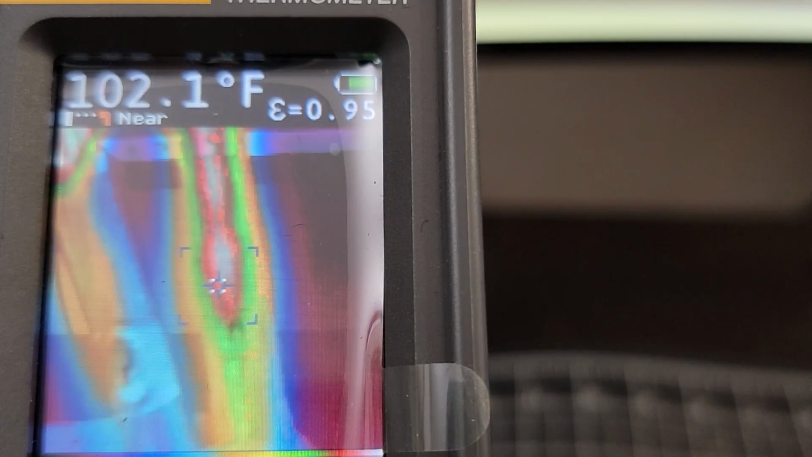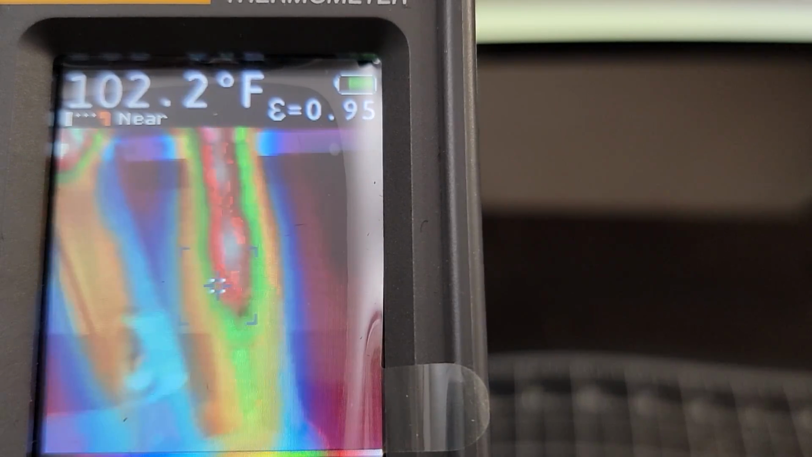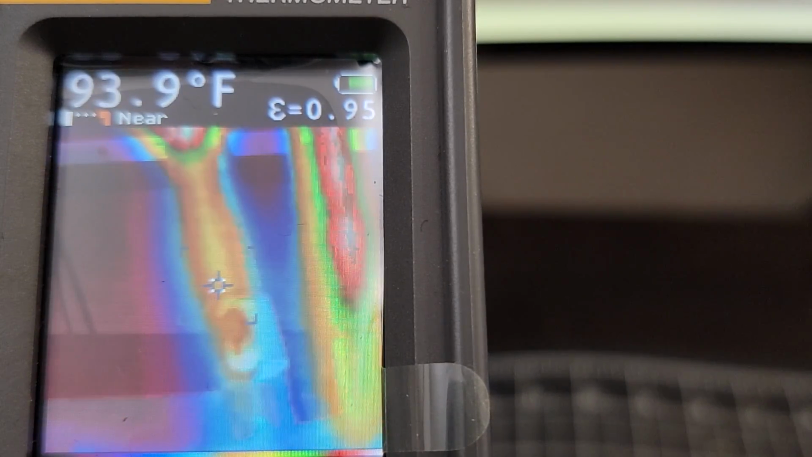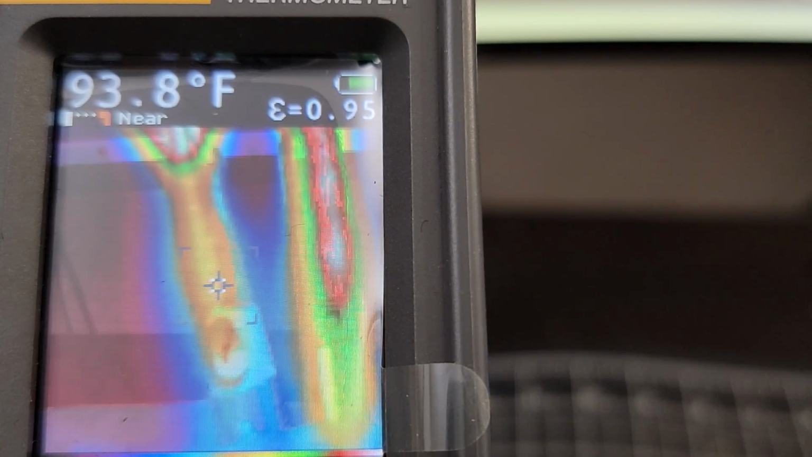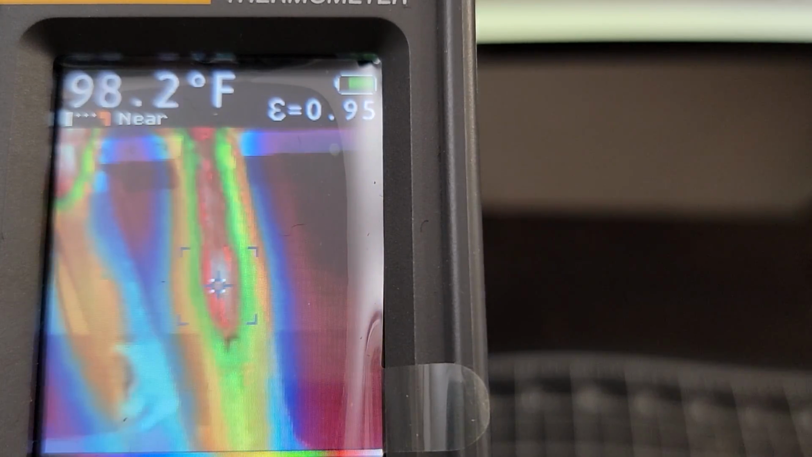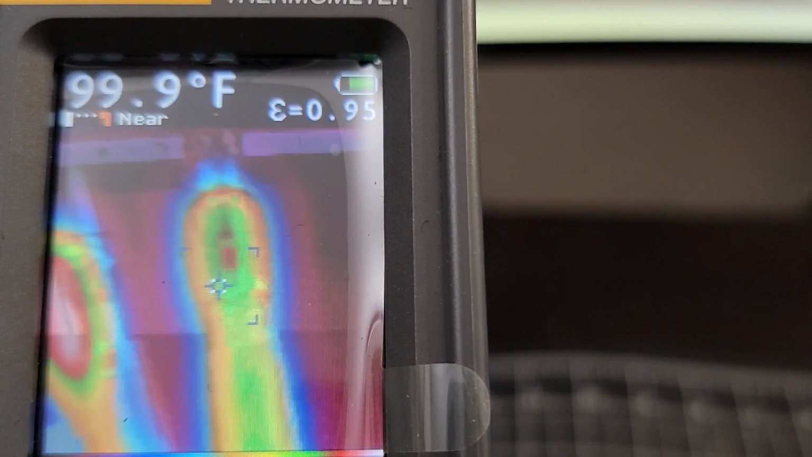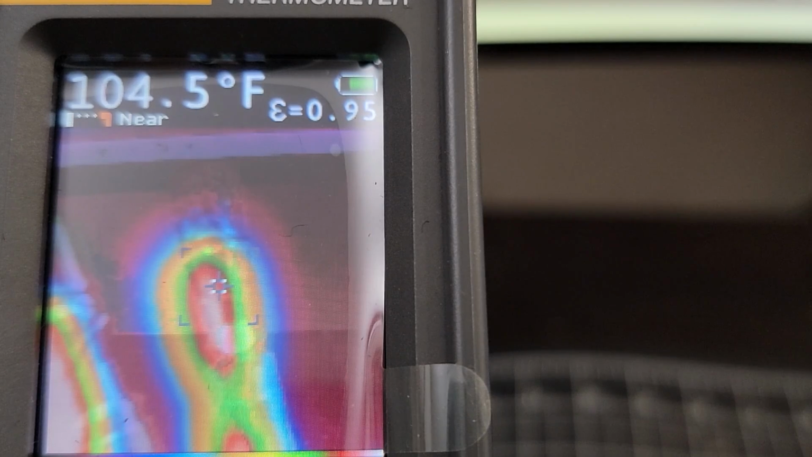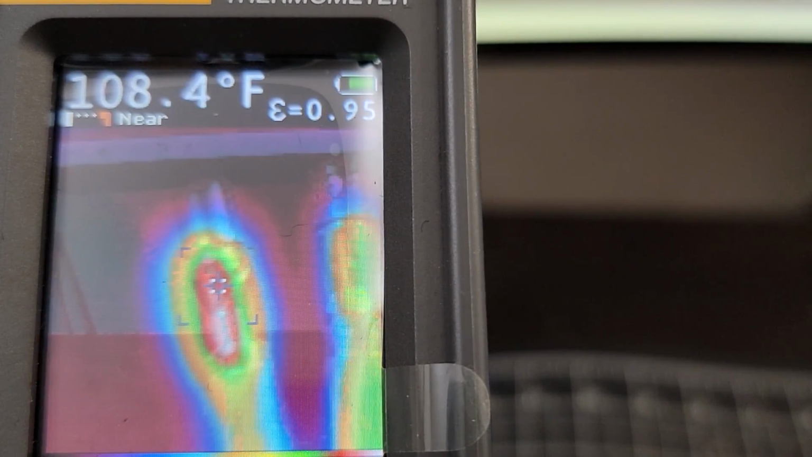Some of that, yeah, it's still 102, 103 above the airport, just above the airport. And it's only 94 on the M7. It's a pretty big difference. It's a pretty big difference considering that the M7 tip is hotter here. Right, I put more heat into the M7 just to give it an advantage.